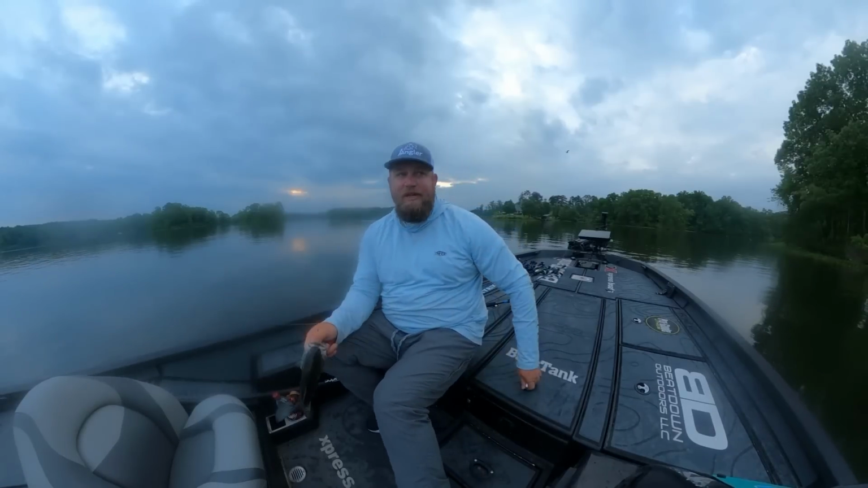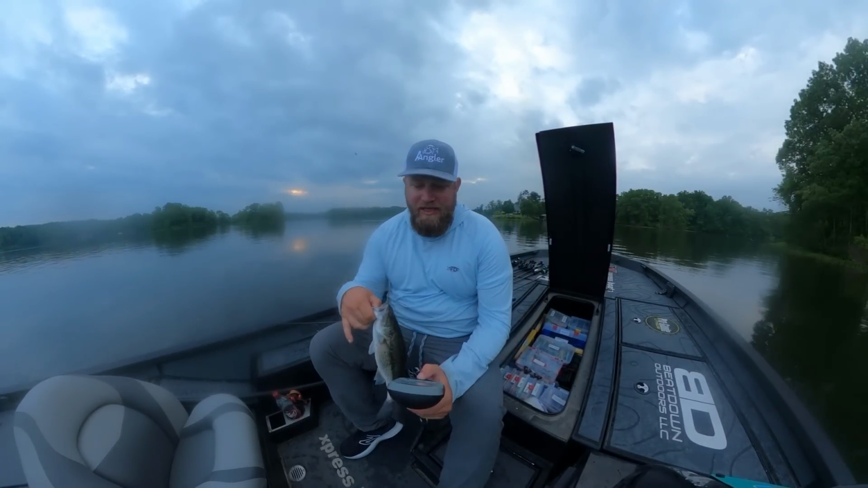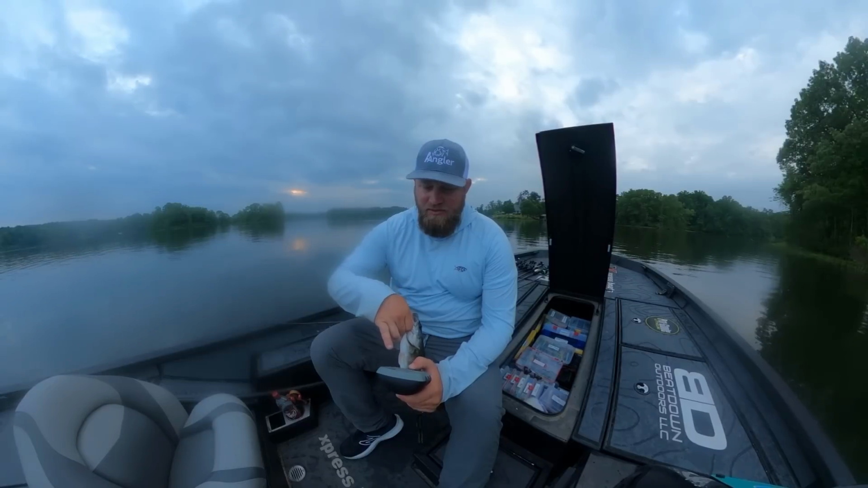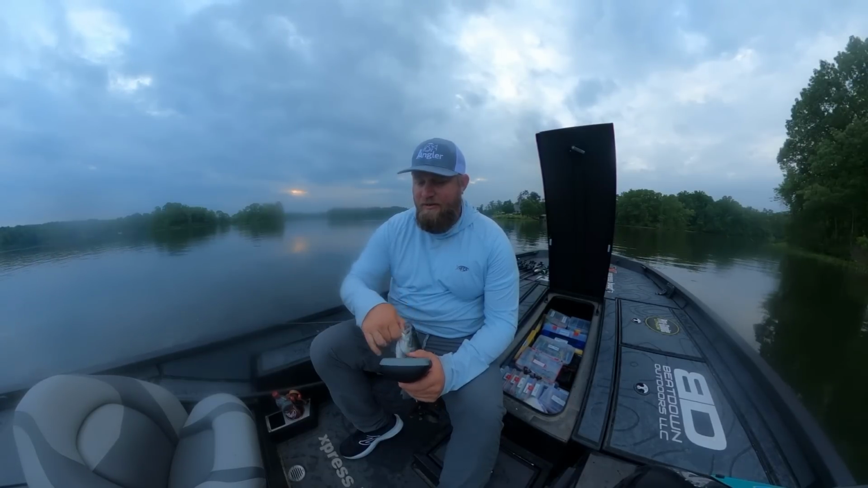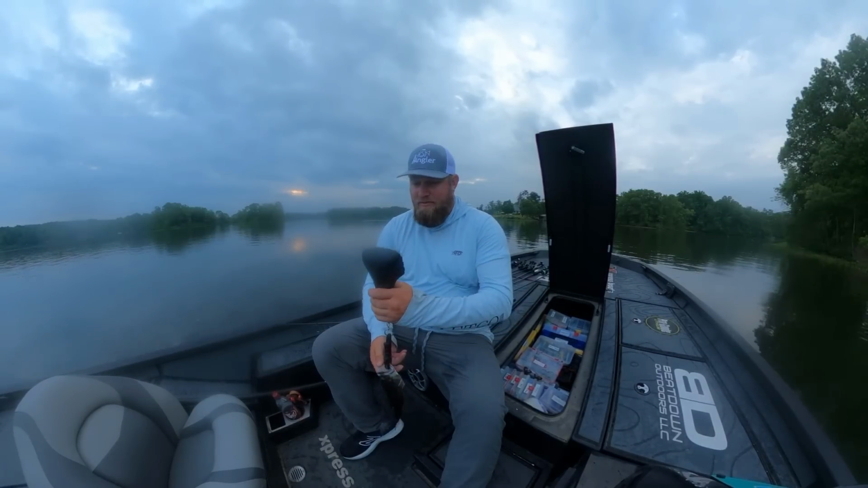Second little spot of the morning, another little 1-pounder. Pulled up to this point to actually frog the grass. An old spotty was hanging out, just hanging out there. Little 1-pounder.